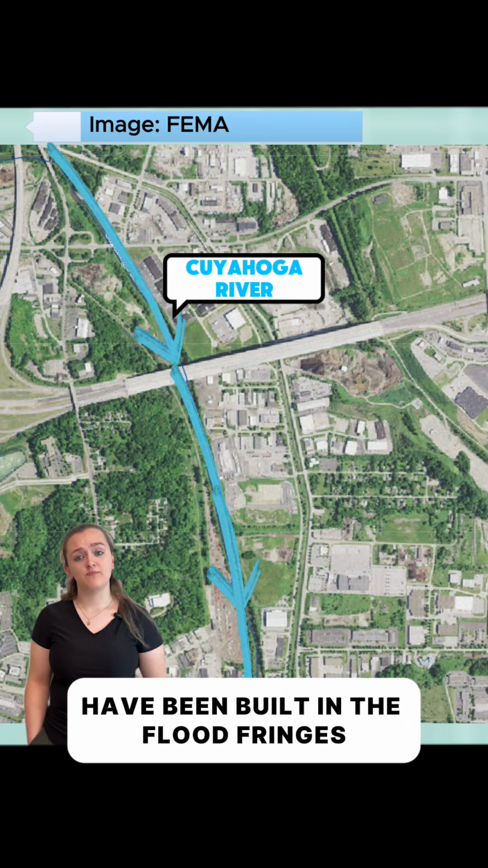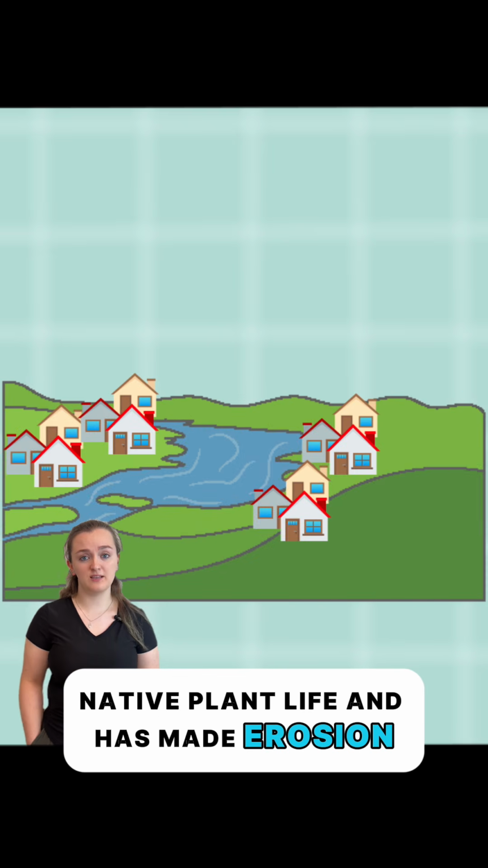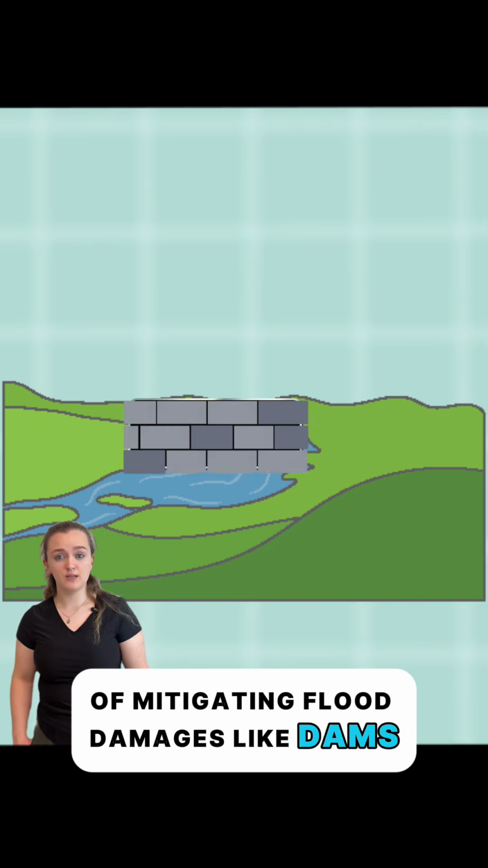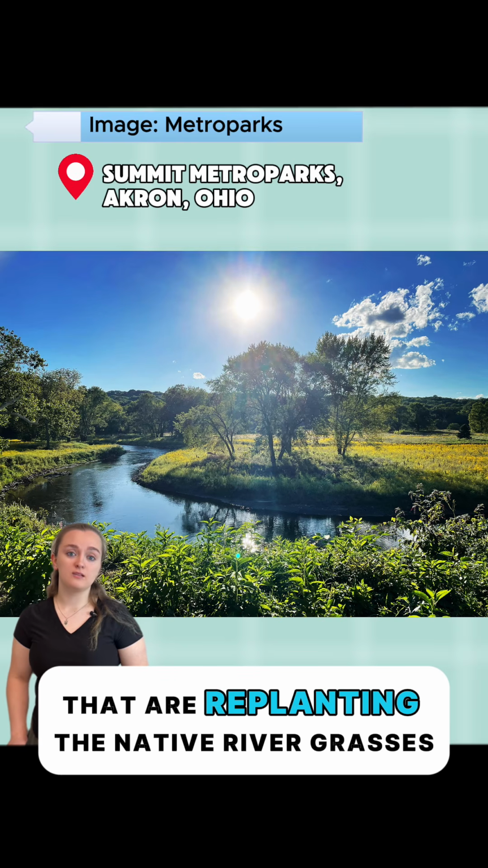Many businesses and suburbs have been built in the flood fringes. That construction has cleared away native plant life and has made erosion and flooding in those areas much worse. While there are artificial ways of mitigating flood damages, like dams, there are recent restoration efforts that are replanting the native river grasses along the Cuyahoga River.